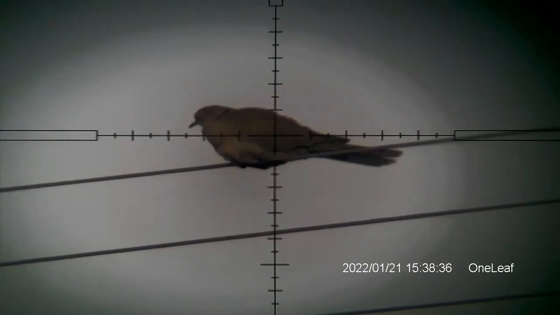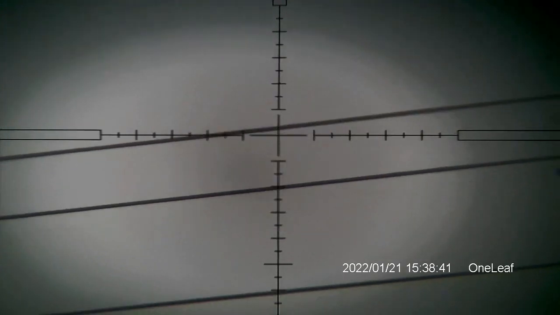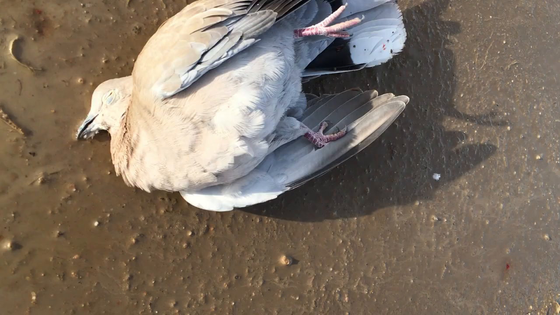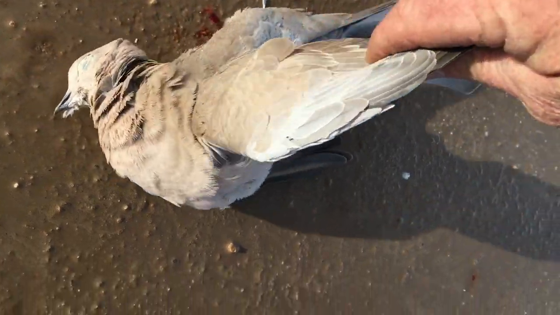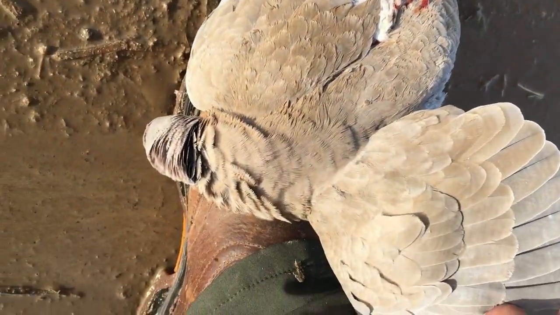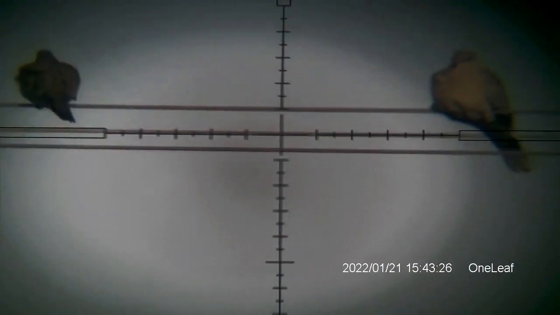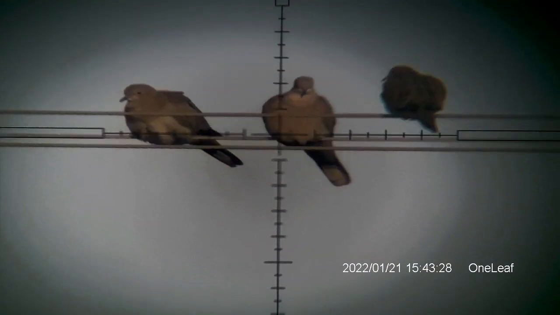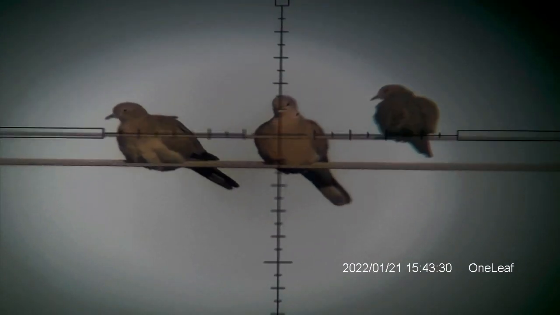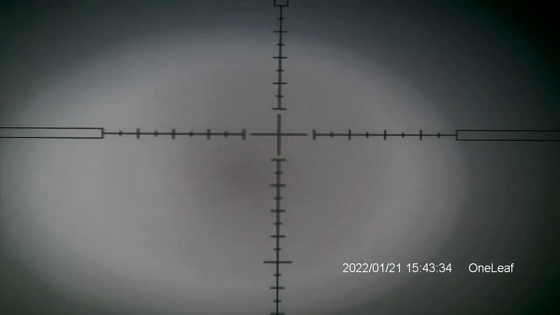So the next day at the dairy farm, we testing a new slug out. Alright, first one down from the wires. Passed right through. This is 18 grain hollow, which is a bit longer than the 17s that I make, which should increase the accuracy range by 10 or 20 yards or so.